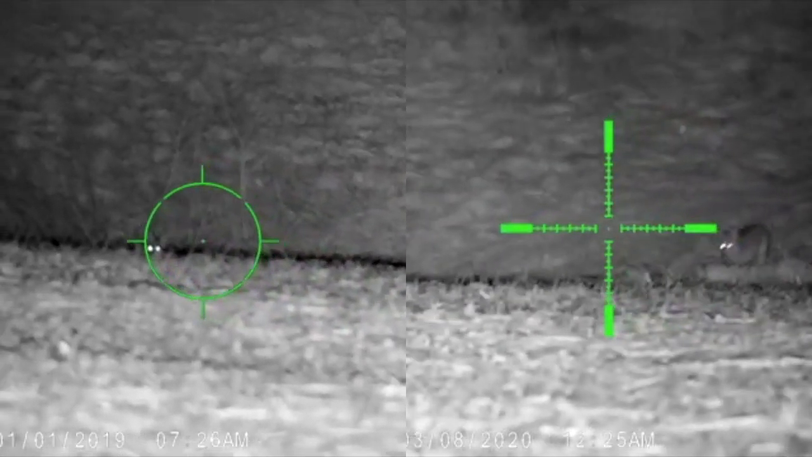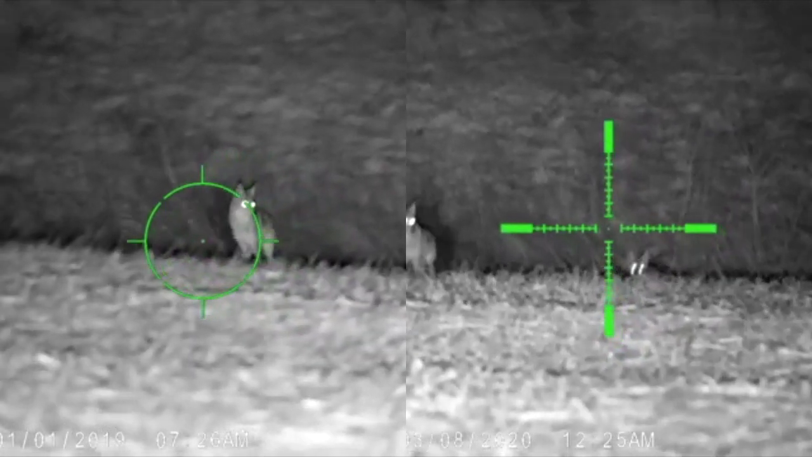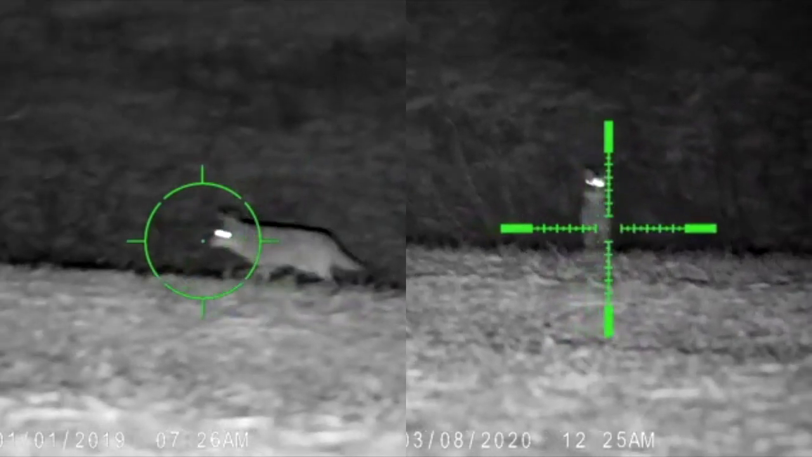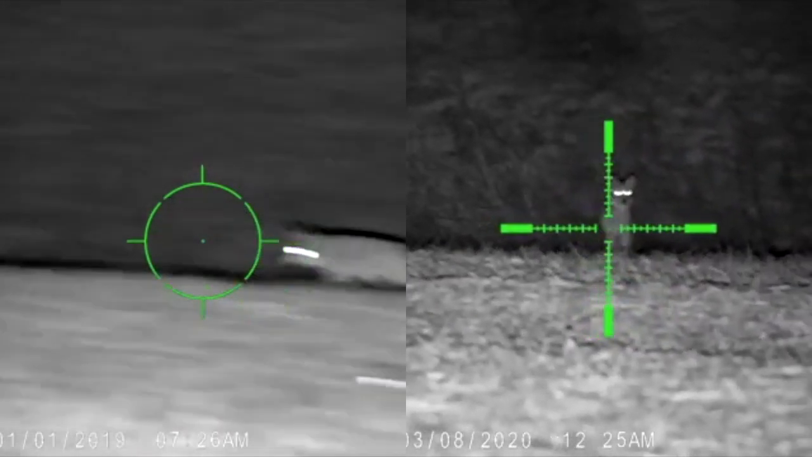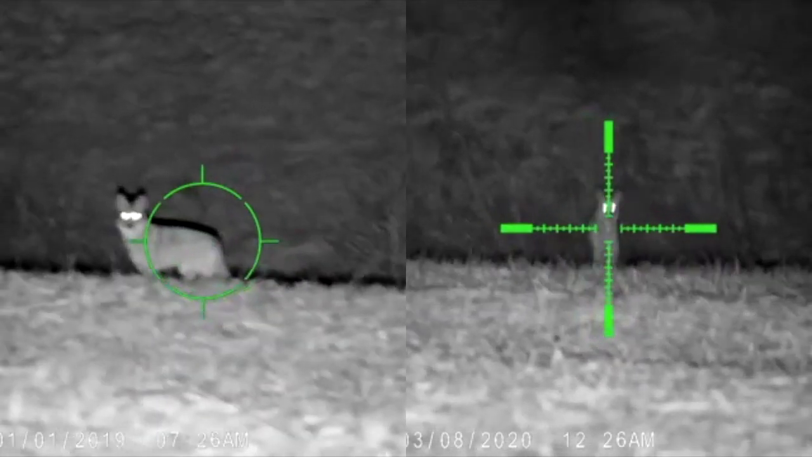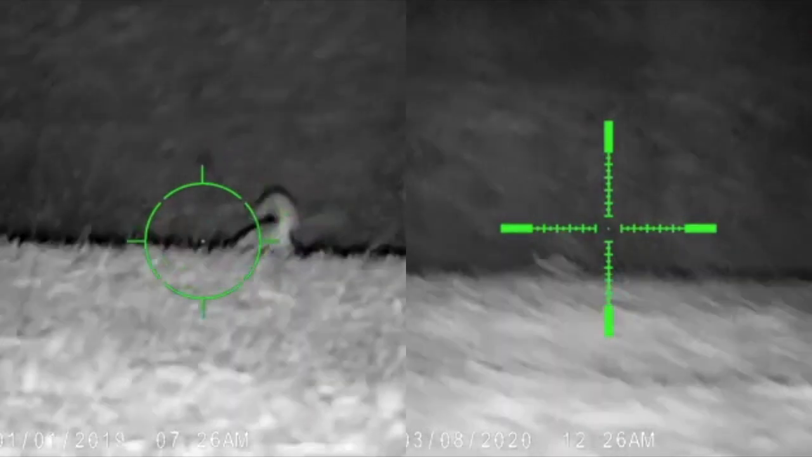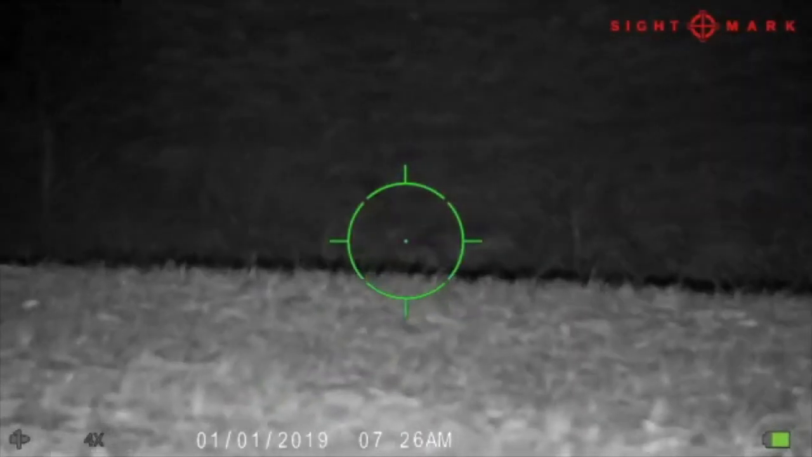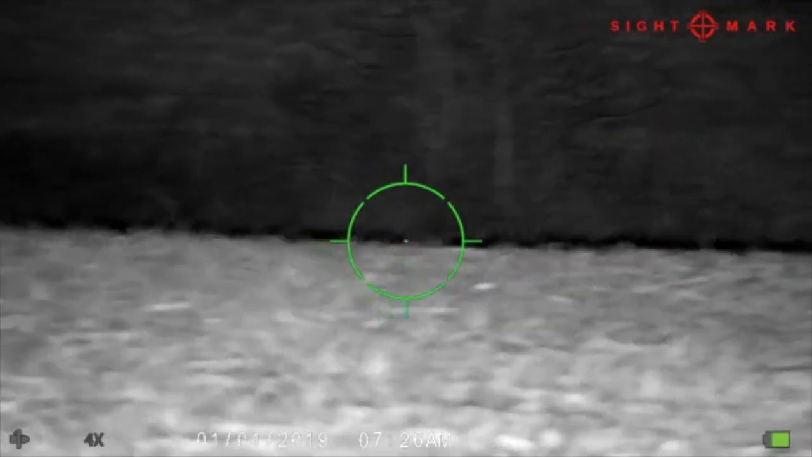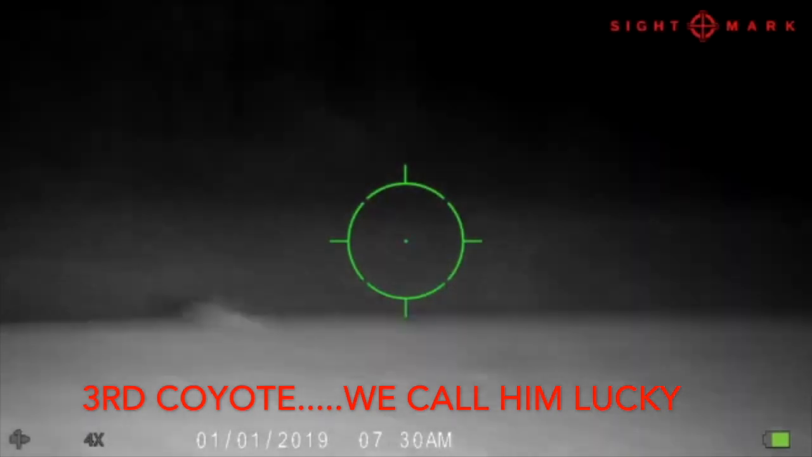He comes out of the scope and is like, that coyote just jumped 10 feet up in the air. But then you thought it was getting away. Because I was sitting there and it jumped and it was below the hill, so I couldn't tell that it hit the ground again. Then I look back at my scope and I see one walking away like it wasn't even hit. I'm like, what in the world? I hammered it. It dropped. And then it was a third coyote.